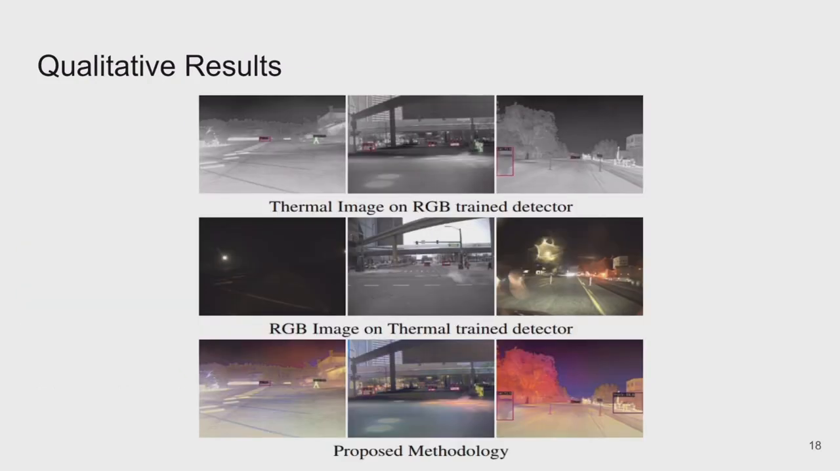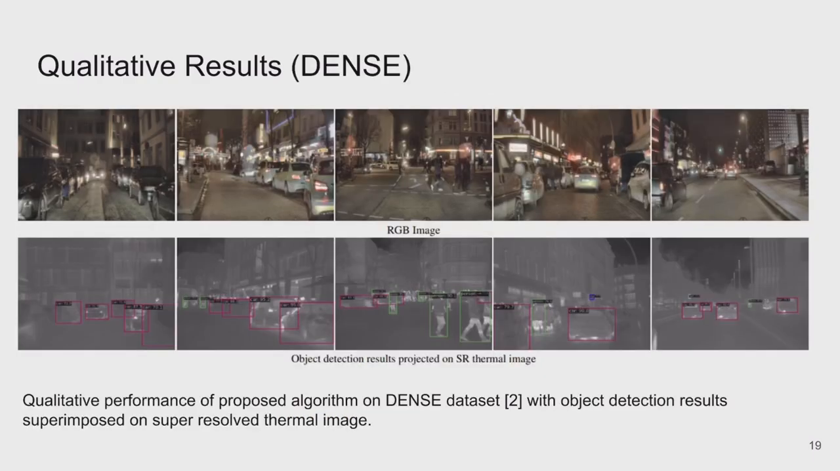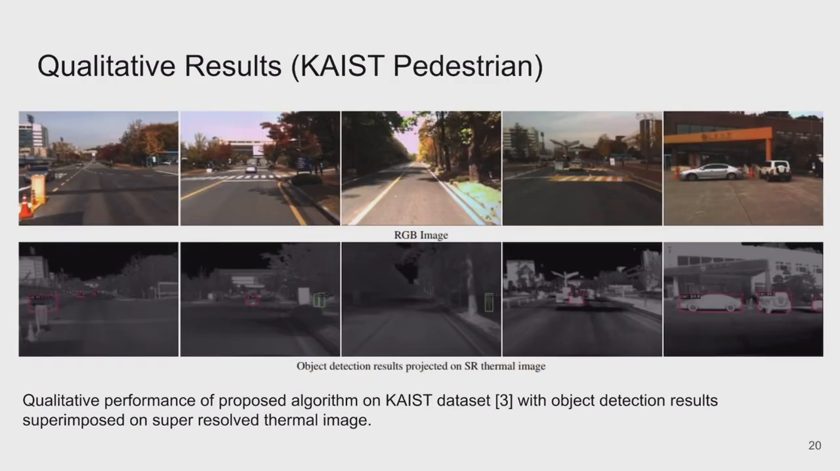We now provide some qualitative results on the performance of the thermal image-based RGB detector, the RGB image-based thermal detector, and the proposed mechanism which seamlessly integrates both the different modalities. Finally, we also provide some qualitative performance of the proposed algorithm on the DENSE dataset with object detection results superimposed on the super-resolved thermal images. Similarly, we perform the same qualitative performance evaluation of the proposed mechanism on the KAIST dataset with object detection results superimposed on super-resolved images.